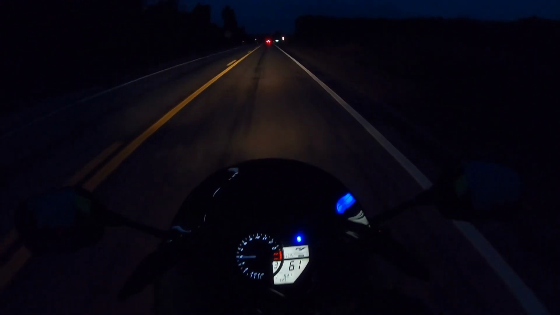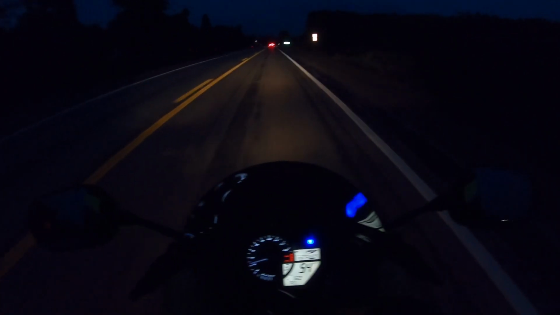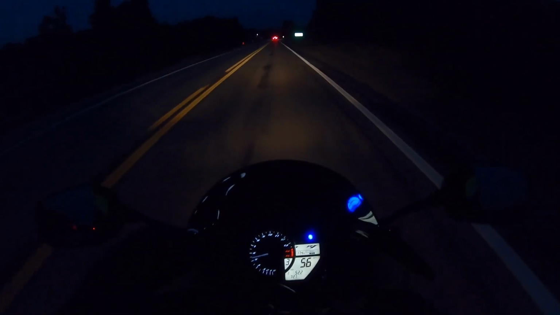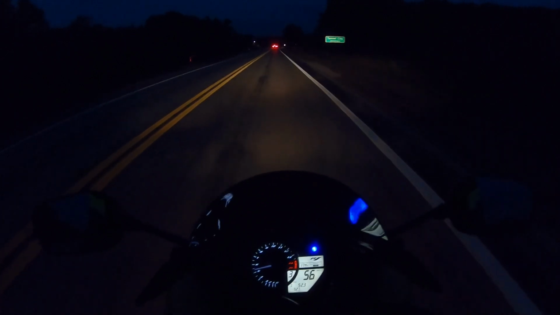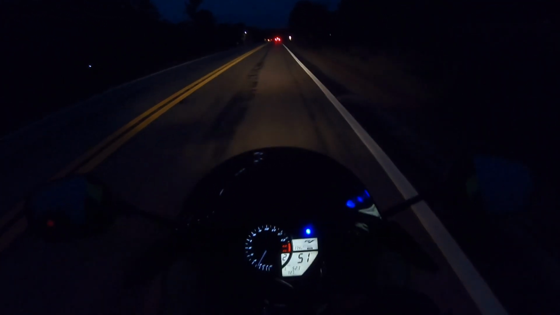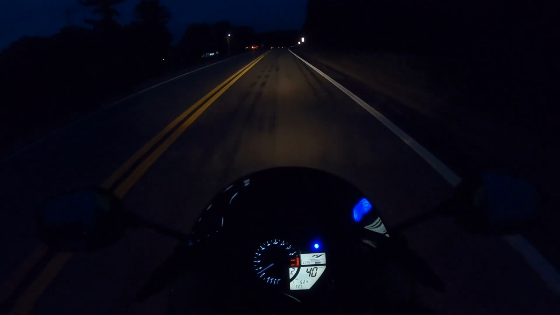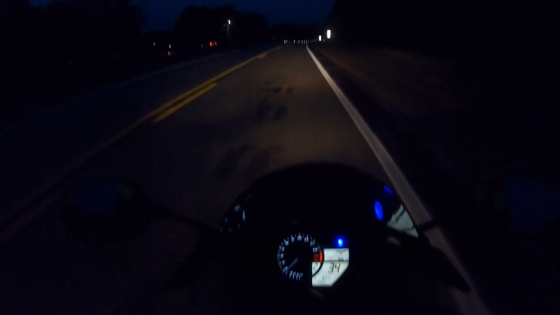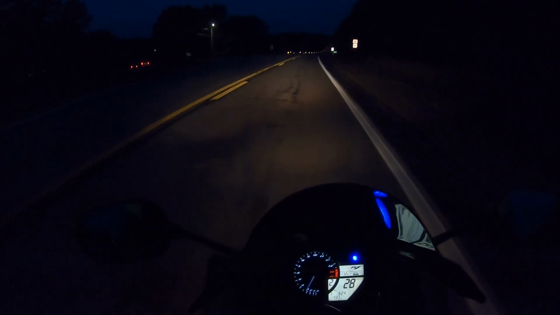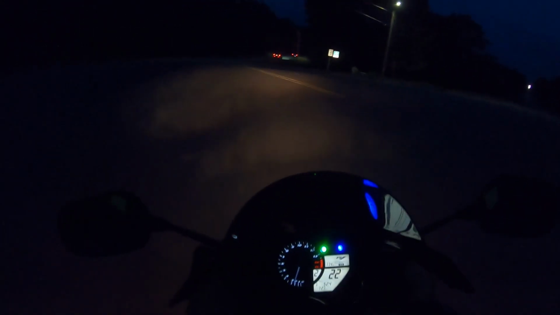This bike is quite the beast. This bike is just a beast. It's kind of hard to wrangle. The Busa might actually be easier to ride. Maybe I'm just more used to it. But the torque, there's more torque on the Busa, but this comes on harder. I don't know how to describe it. This bike seems to be more demanding to ride, at least for me right now.